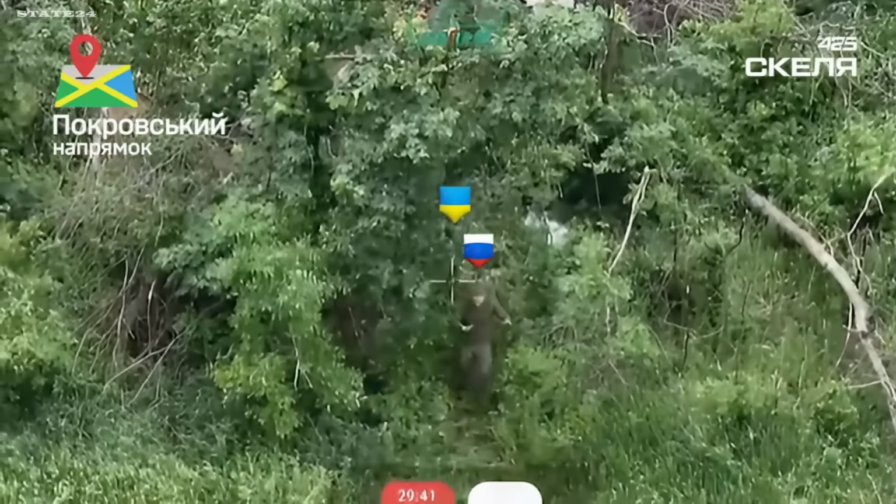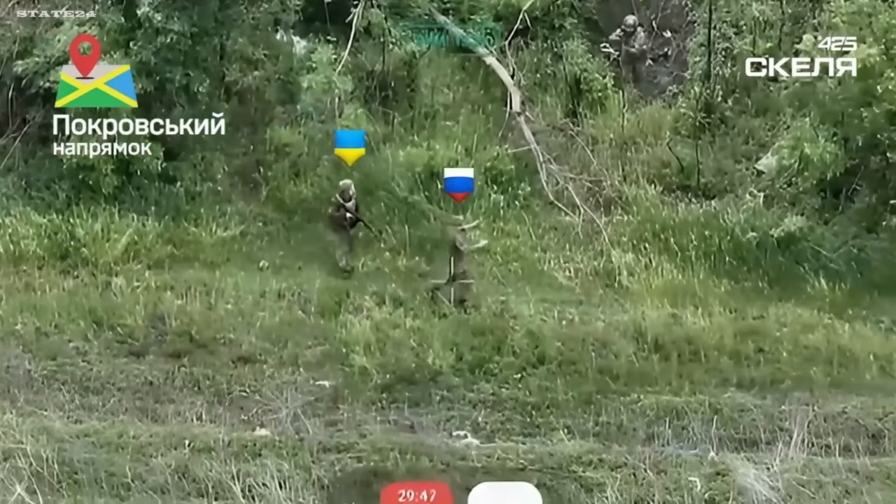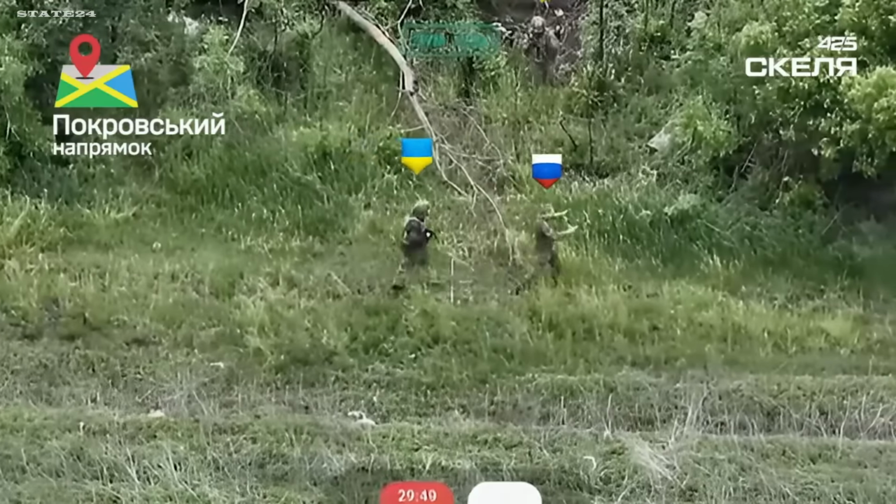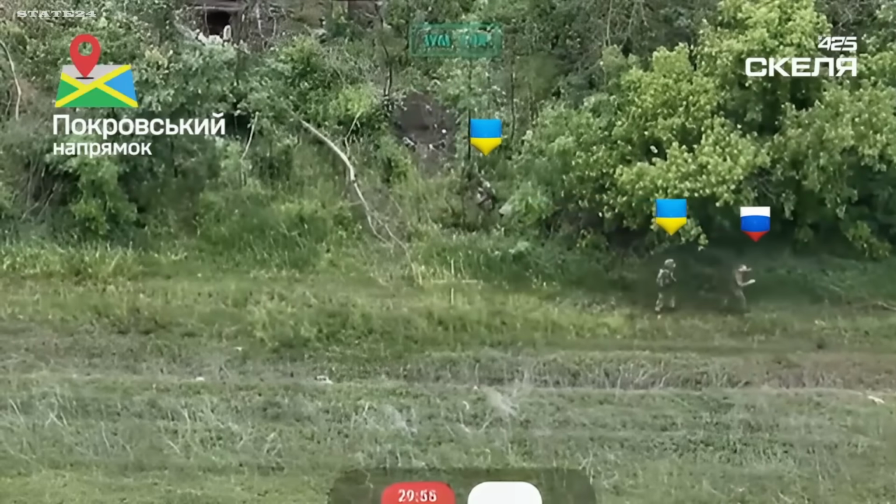Not every drone strike ends with an explosion. Some end with a soldier walking out of the war. When a soldier surrenders after drone strikes rather than continuing to fight, what does that moment tell you about morale on the Russian front line?